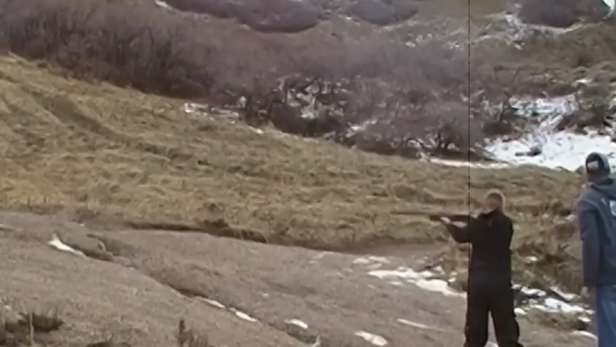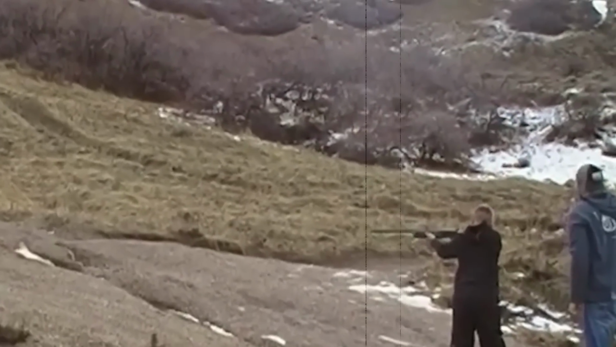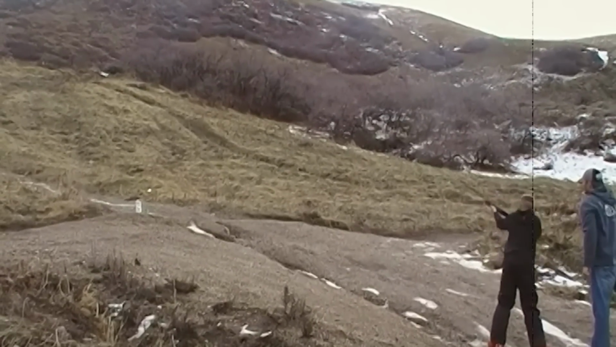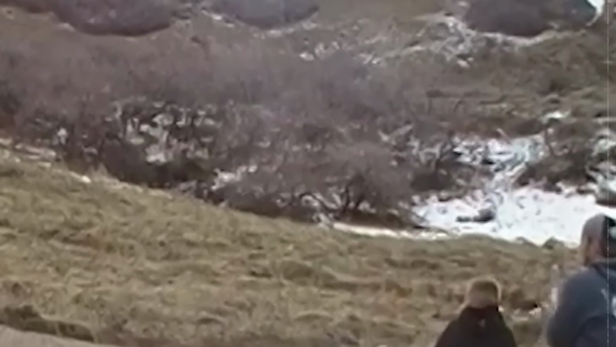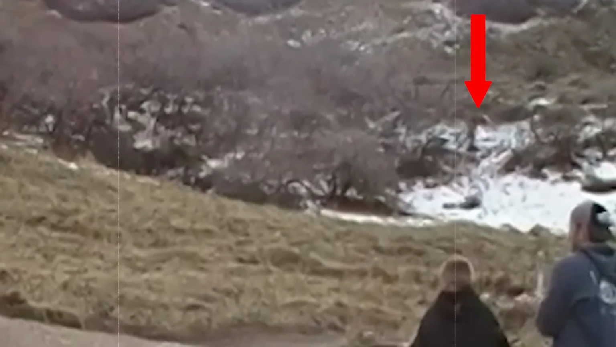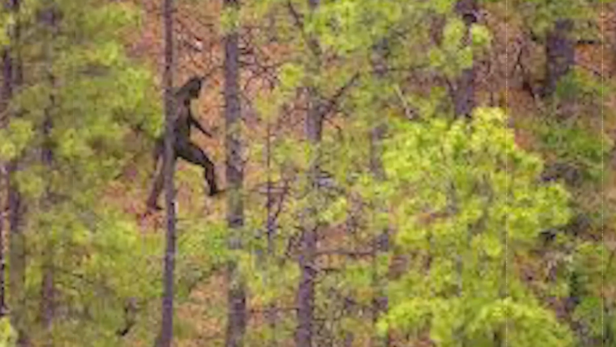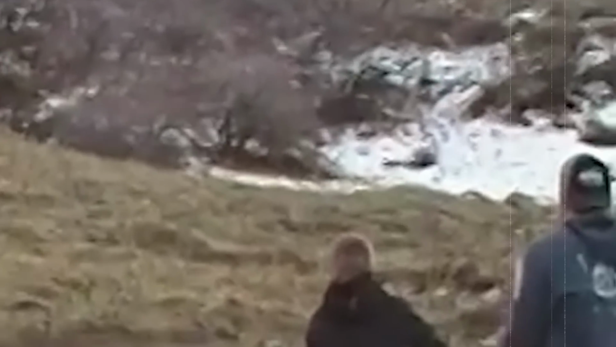It's unclear what the helicopter is searching for, but its presence suggests something out of the ordinary. As the family continues their activity, the camera captures something unexpected in a snowy area a bit further from them. A large brown hairy creature is seen darting from one tree to another, seemingly trying to hide. Its appearance and movements closely resemble those commonly associated with Bigfoot. Watching this video, I can't help but feel a sense of unease, wondering about the true nature of the creature and why the helicopter was in the area.